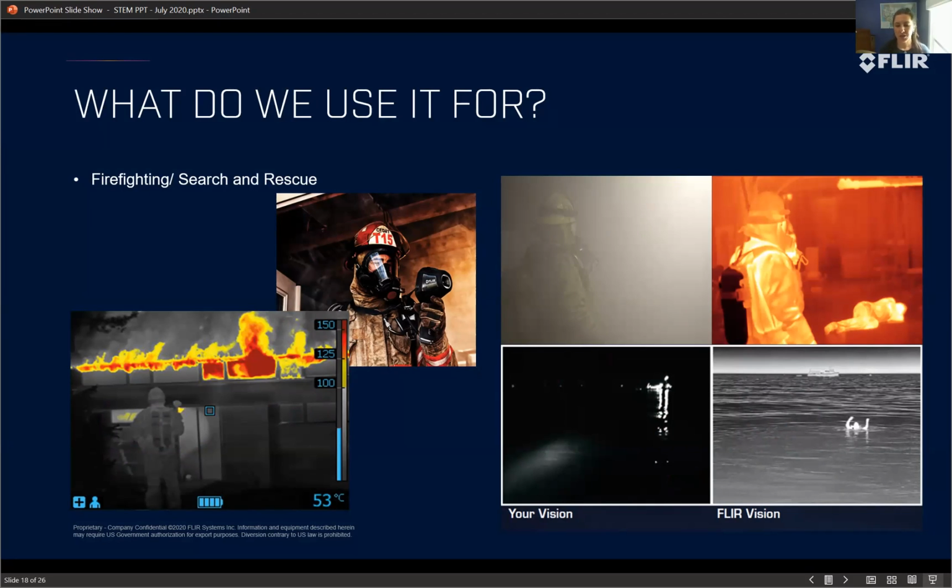You can see in the pictures, the left-hand side is what your camera or your own eyes would see. So the guy's looking through this cloudy, smoke-filled room, he can't see anything. But then on the right, with an infrared camera, he can clearly see that there's a person laying on the floor that needs to be rescued. Same thing on the bottom image.